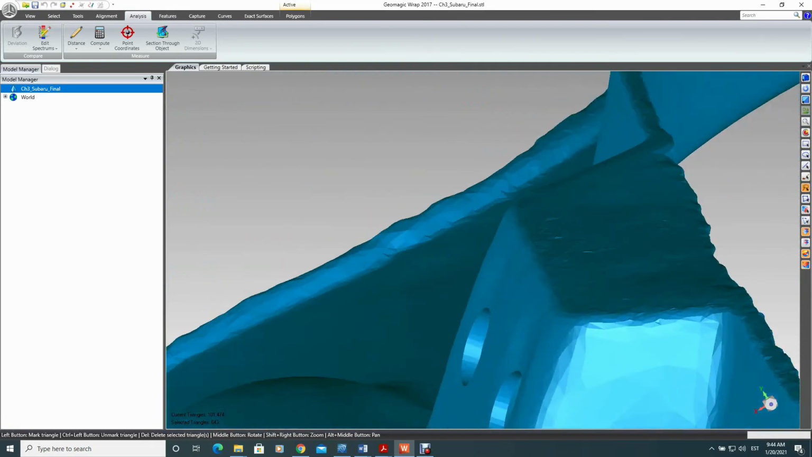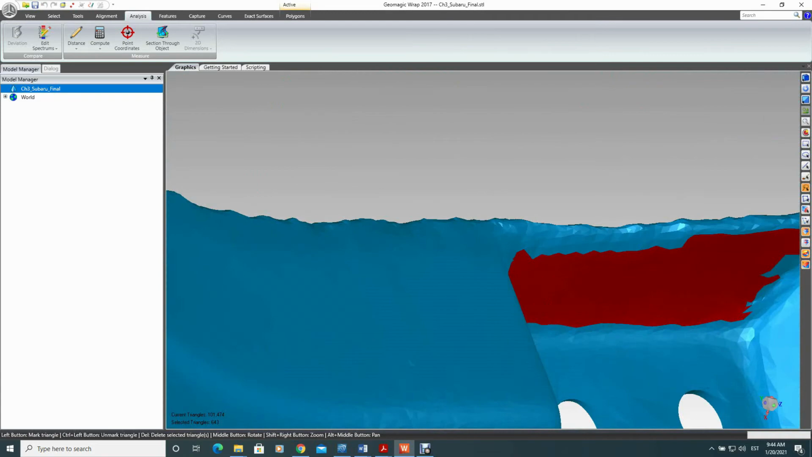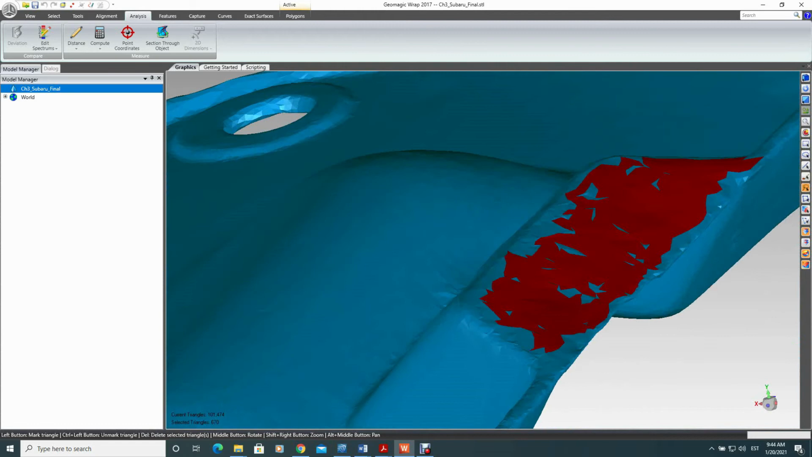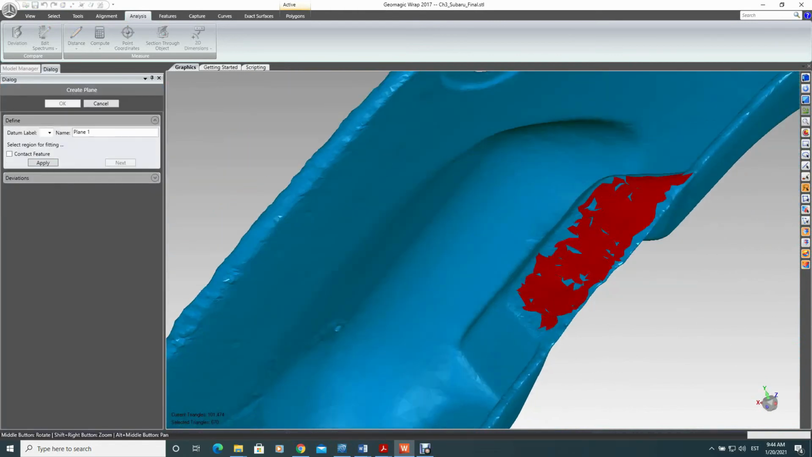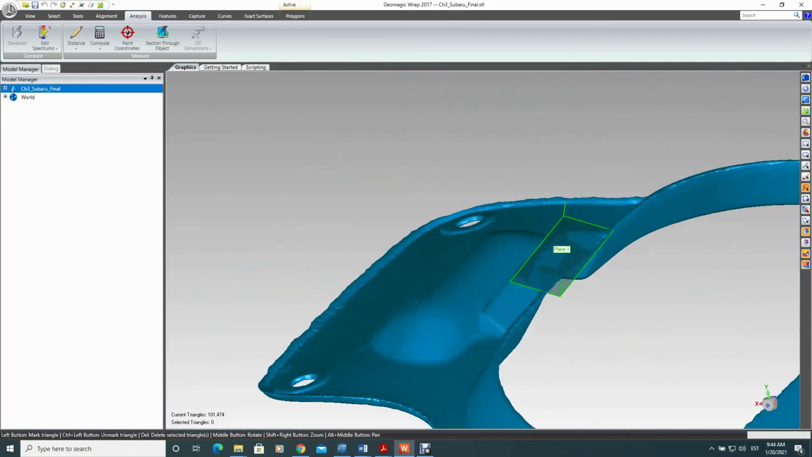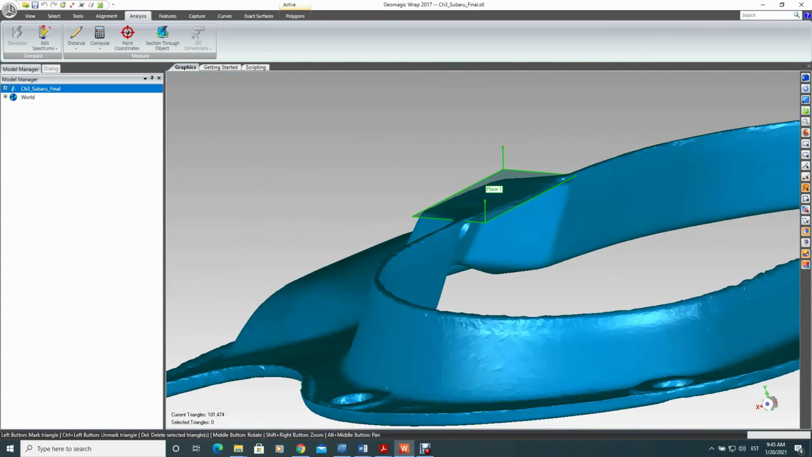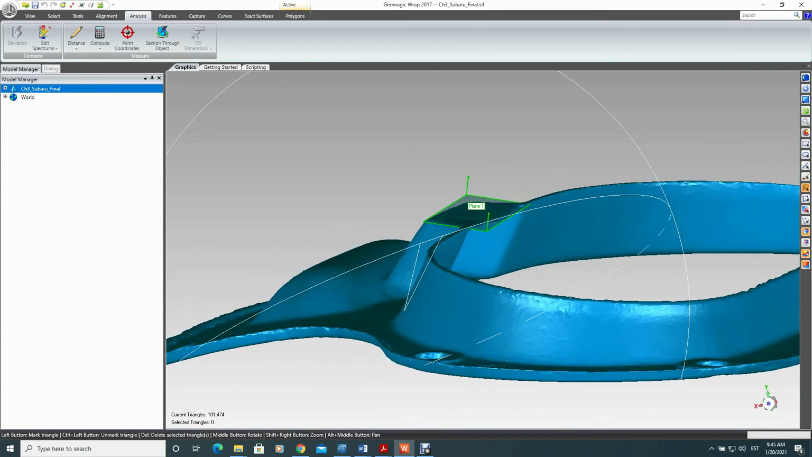Yes, let's say we choose to create our reference plane over here. So let's clear out these facets. These are now cleared, and now we can choose those from there, and we can create a plane over there. This will be our plane 1. Okay, plane 1 done. So this we can establish as our XY plane.